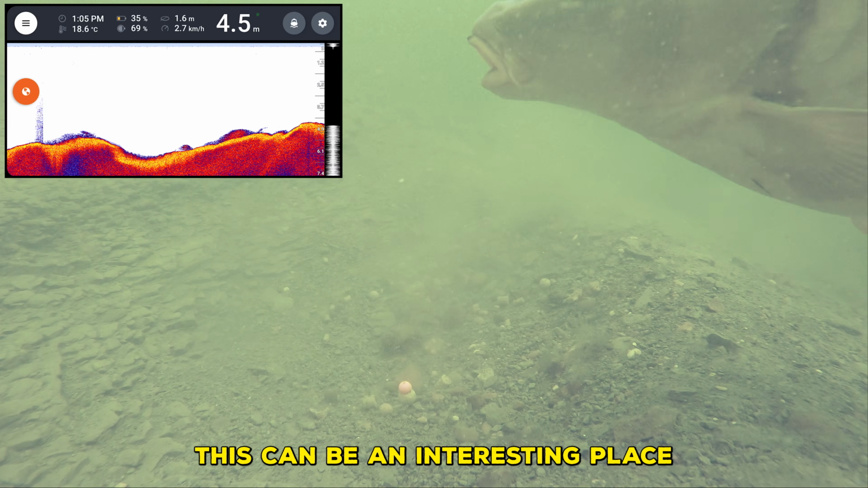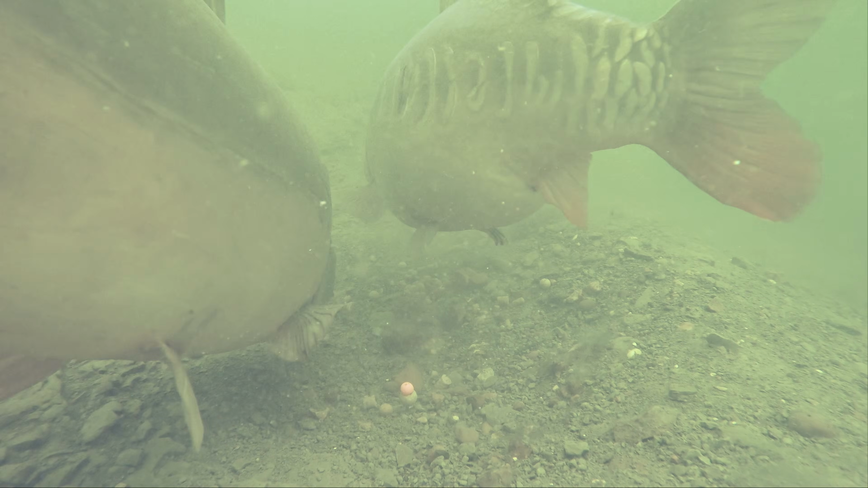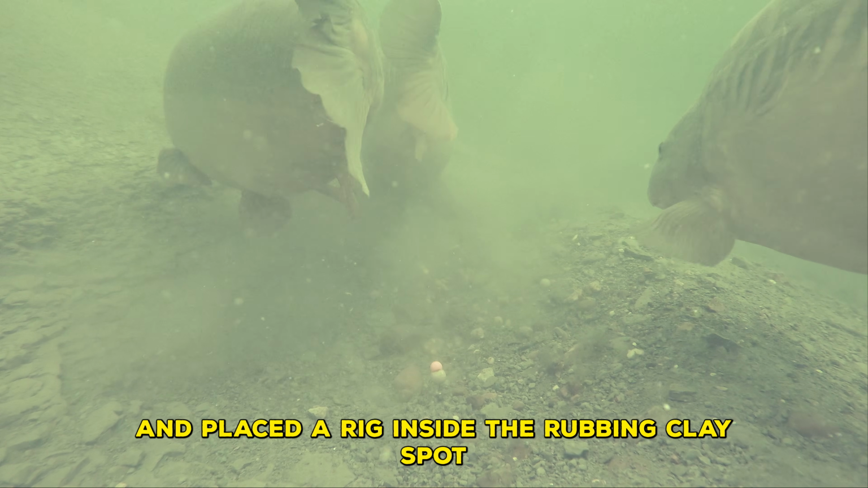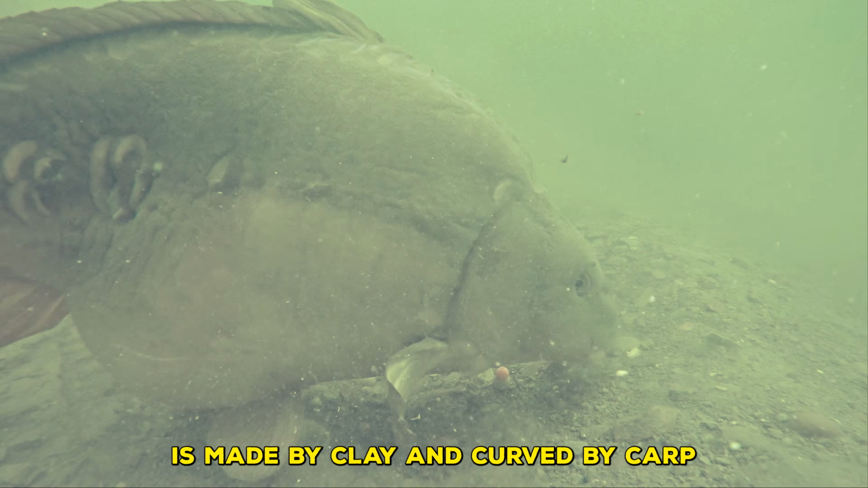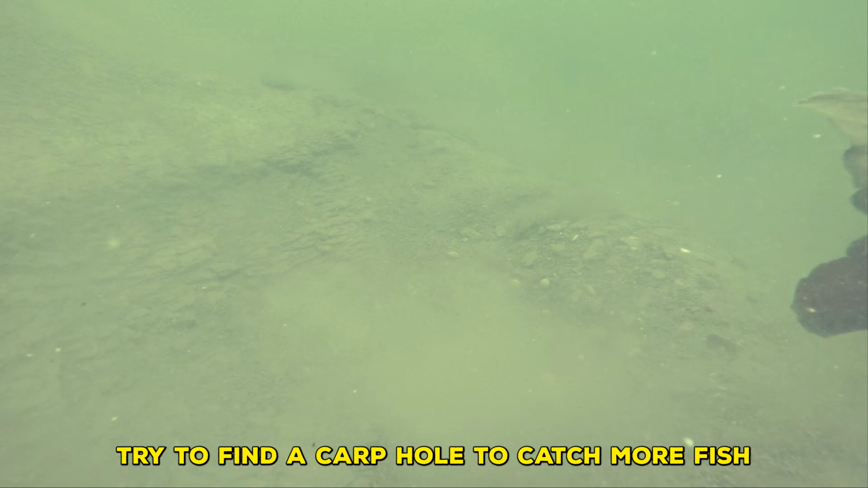This can be an interesting place to place your rod, just like we did at Granville. We found a spot with the sonar and placed our rig inside the rubbing clay spot. The vertical wall on the left is made by clay and curved by carp. Try to find a carp hole and catch more fish.